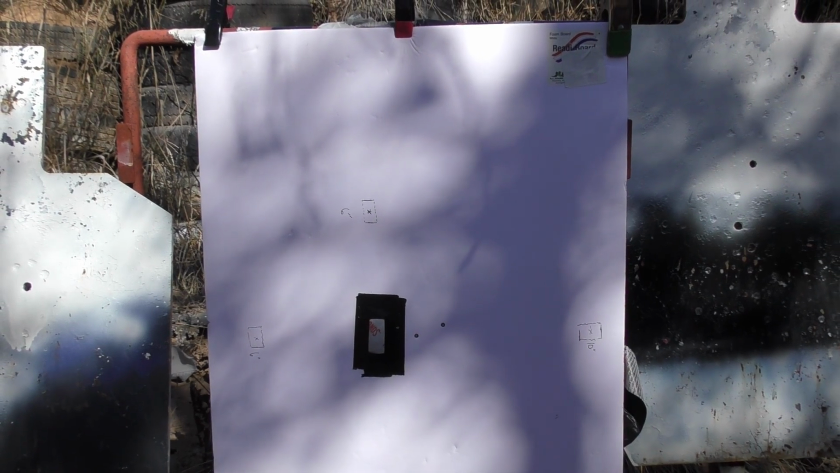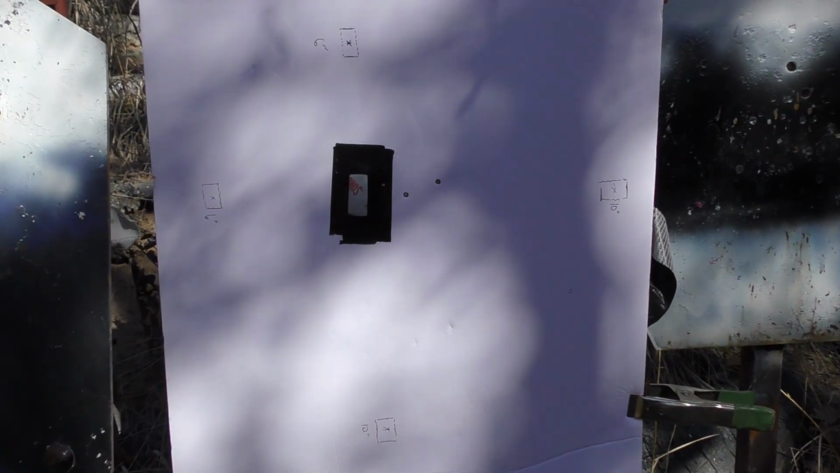Alright, so here we are at 100, took 3 shots, and typical for that rifle and ammo is the 2-inch spread, so no concerns there for me for this rifle and ammo.